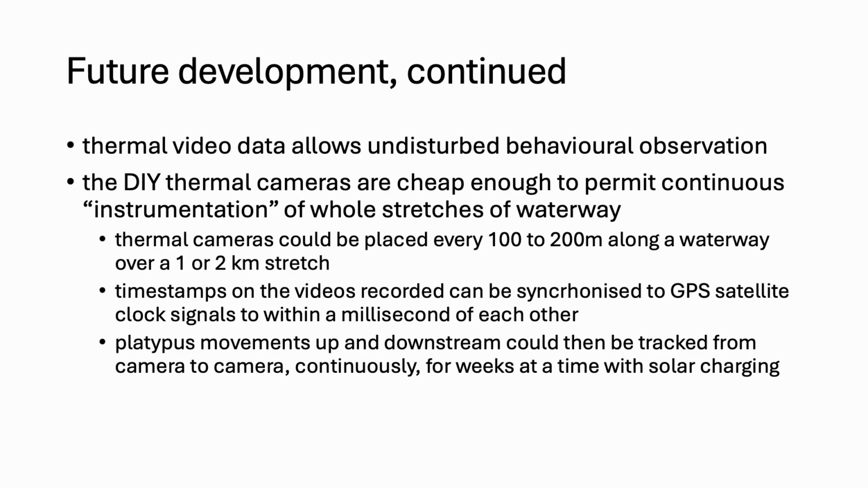And the timestamps on the videos recorded can be synchronized via GPS satellite clock signals to within at least a millisecond of each other. So it would be possible to very accurately track movements of platypus up and down, which may allow for accurate estimation, or at least statistical estimation of the number of platypus in that particular waterway.